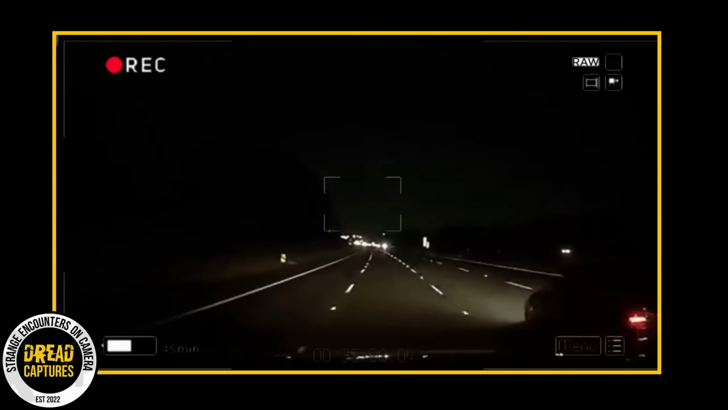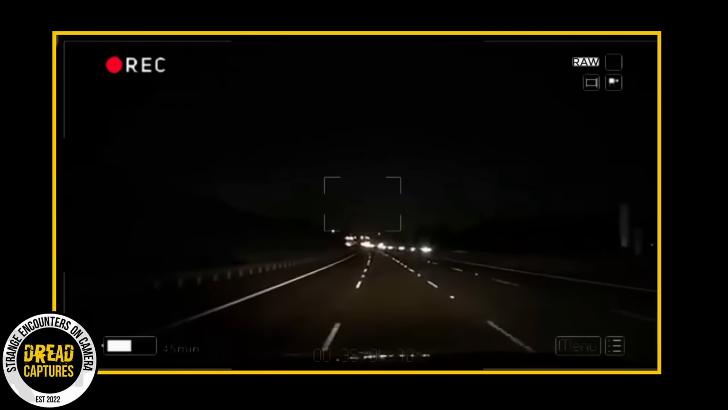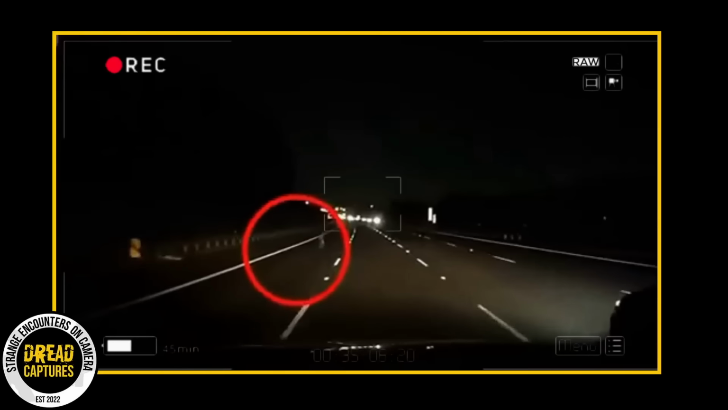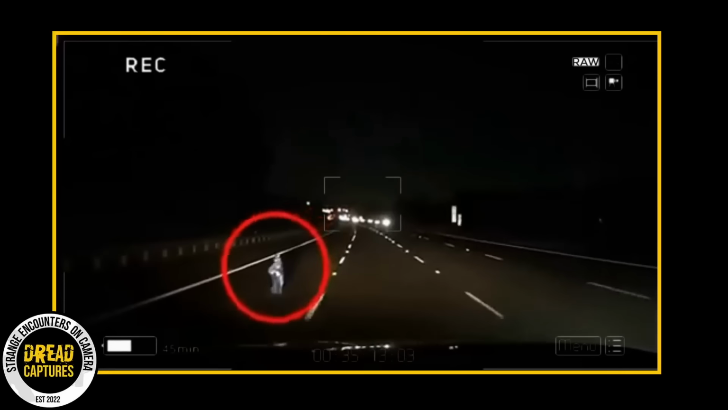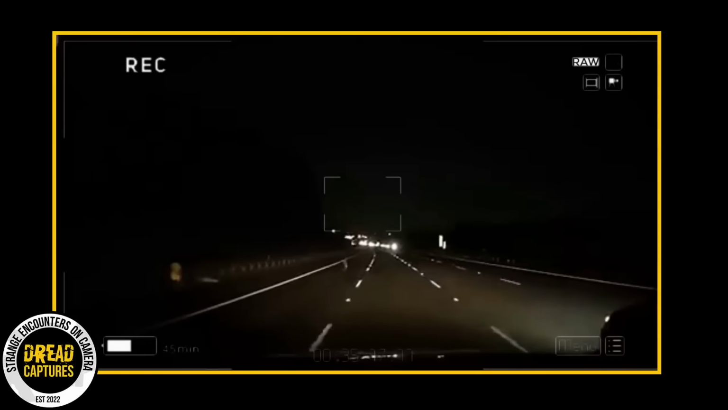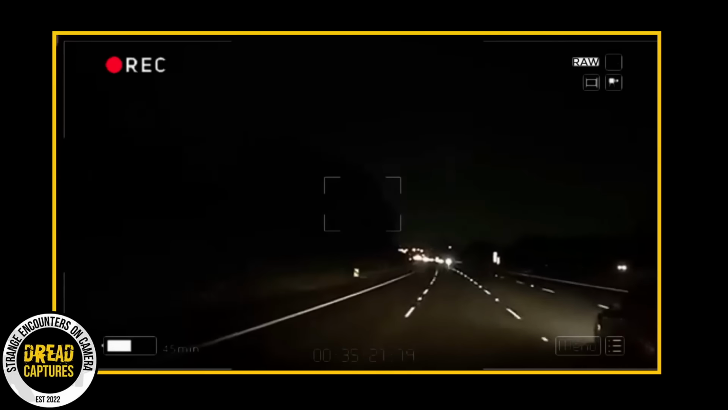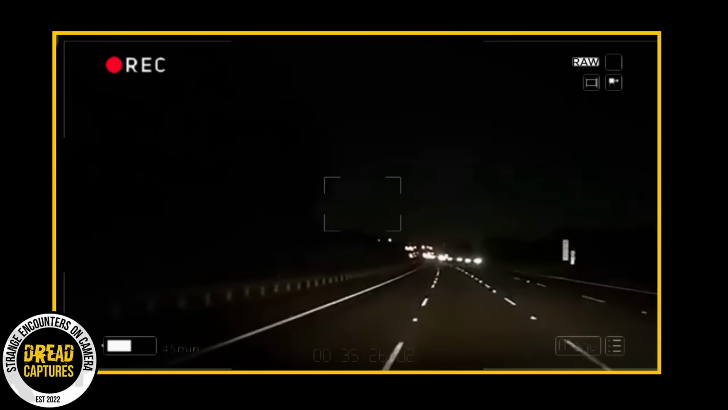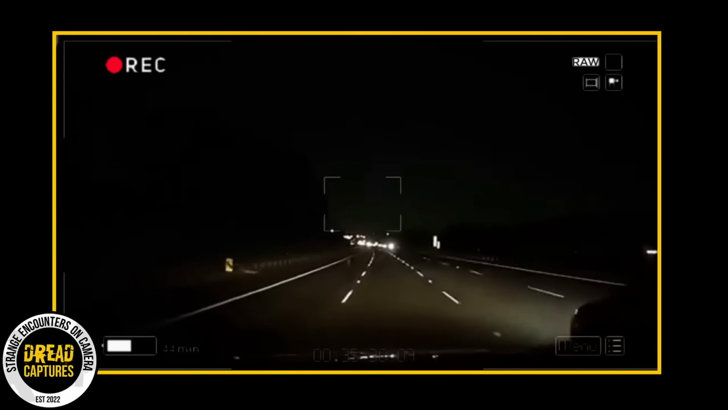Mitch Cooney uploaded a clip on Facebook that's got everyone talking. It's from a dash cam and it shows a car driving down a road at night. But here's the thing that everyone's talking about. On the left side of the road, there's what looks like a child, just standing there, not moving. People on Facebook who've watched the video say the kid, who's wearing light blue clothes, looks really pale. Like really, really pale. With skin that seems almost see-through.